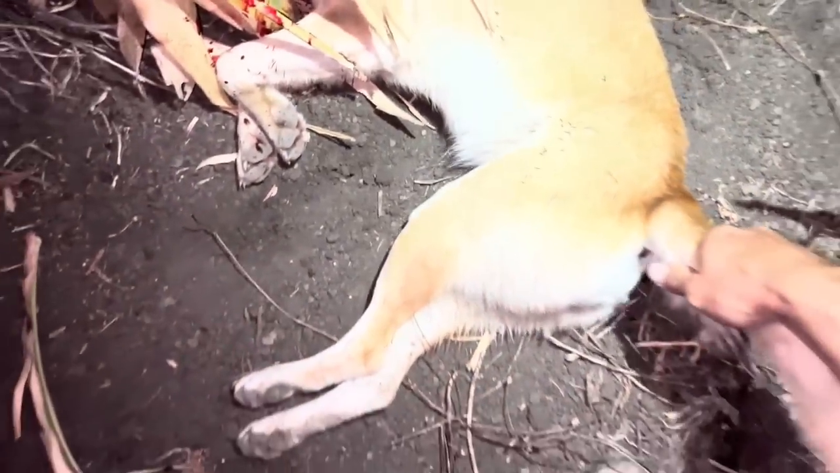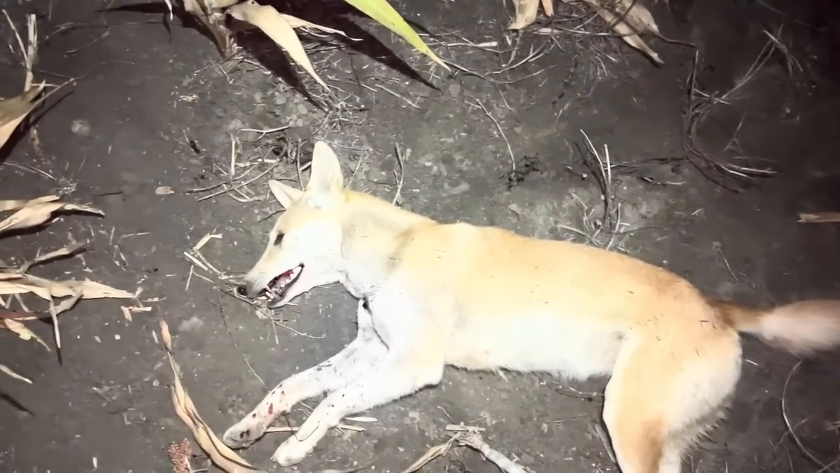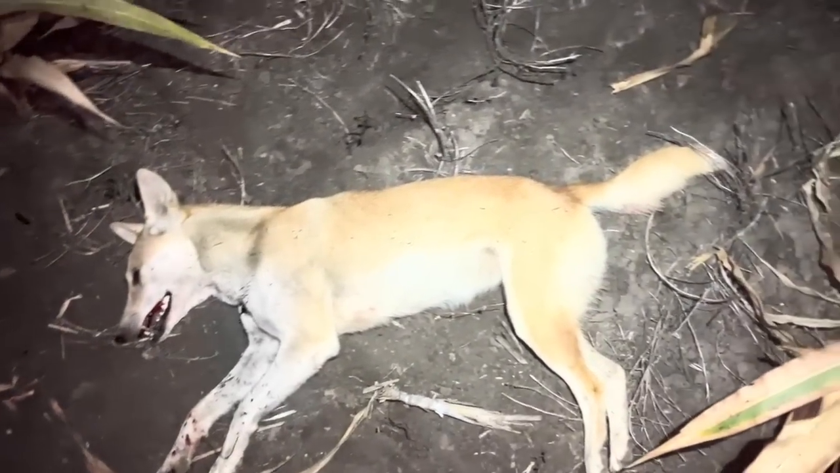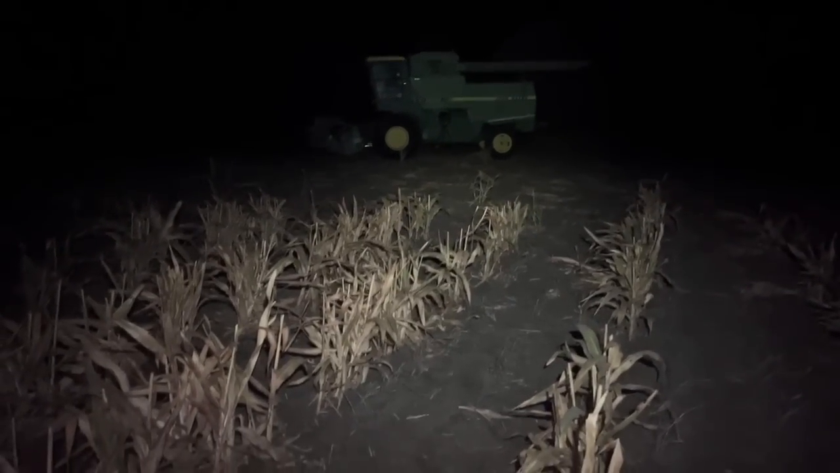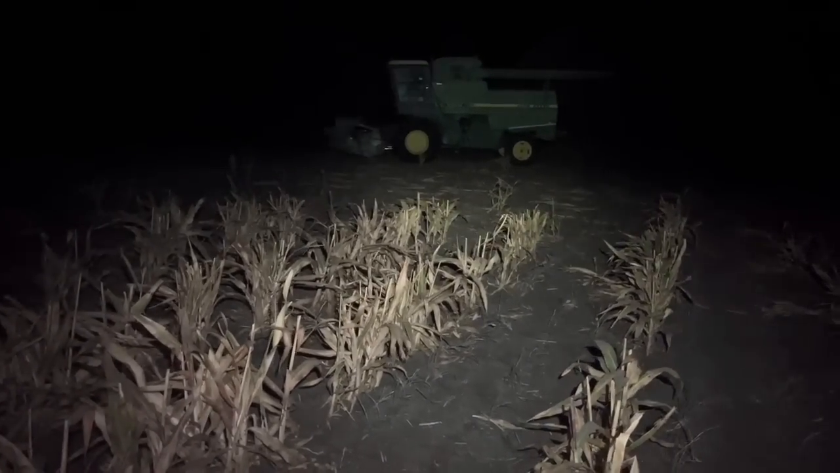Well, here's the second one I got. Oh, she's a real pale one. Oh man, it's a bitch. There's the header just there. So probably not even 50 metres, be close to 50 metres maybe. So I shot out.